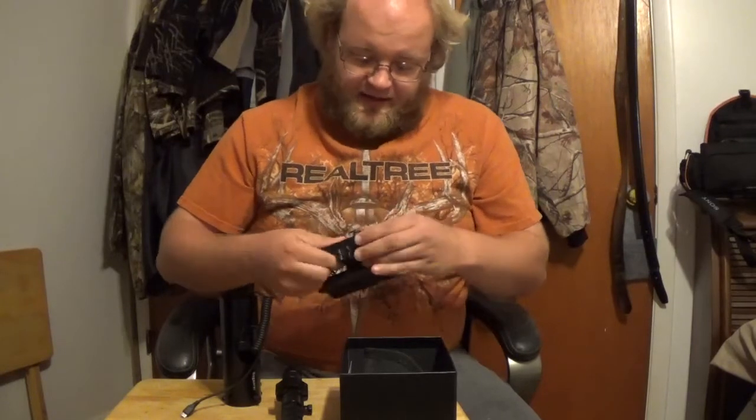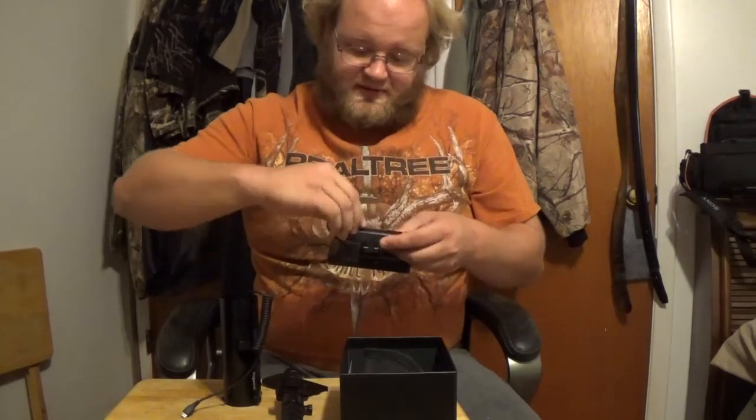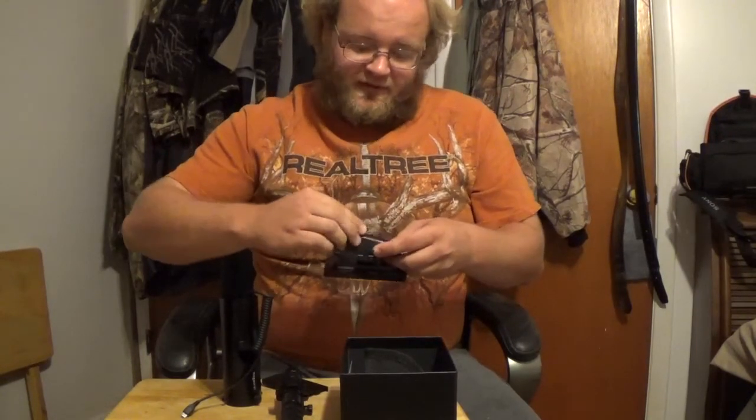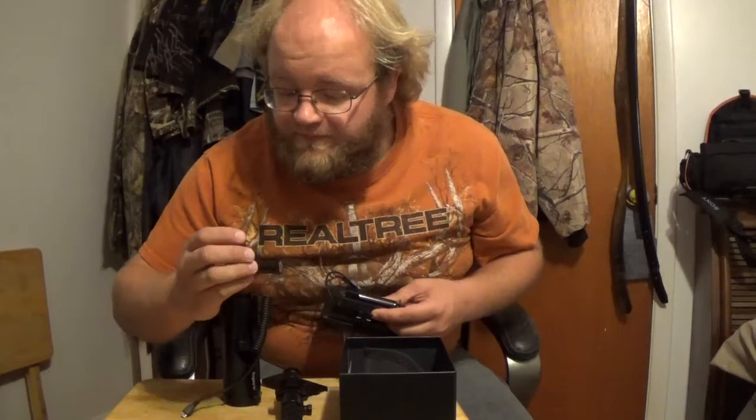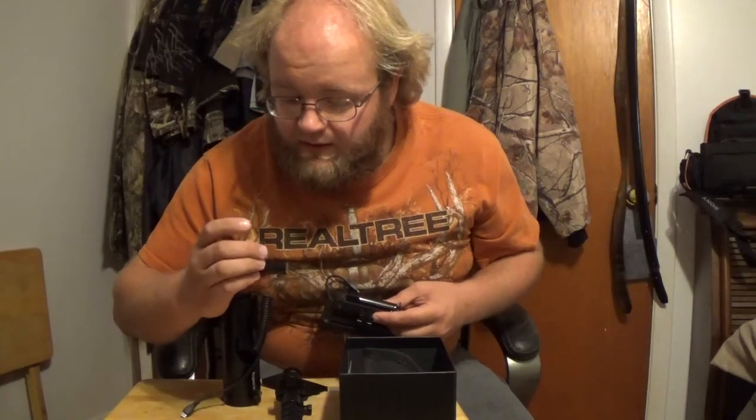The batteries that came with it are 18650 batteries, like I said, but they're actually pretty good. I've had a lot of these type of batteries, and these are pretty good ones. They are flat on both ends, so you probably can only use the flat kind.